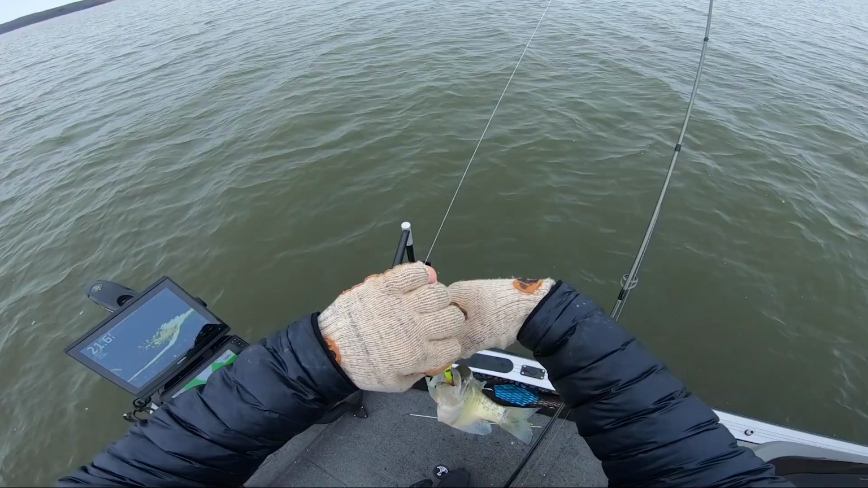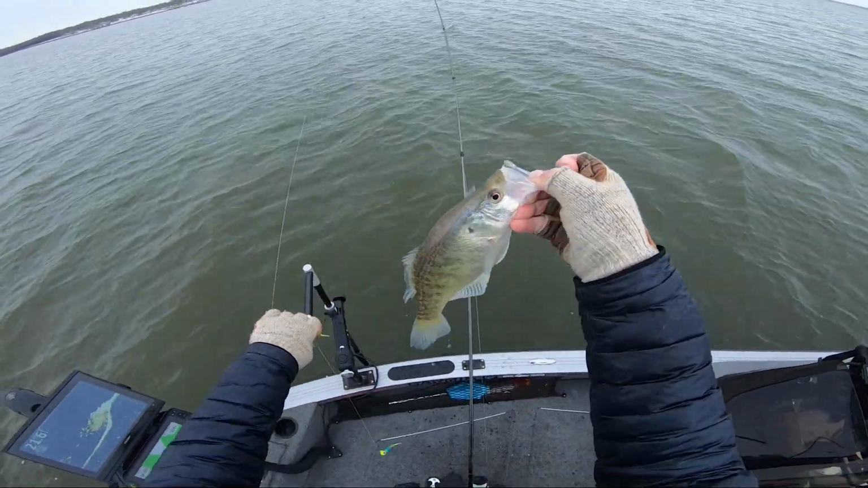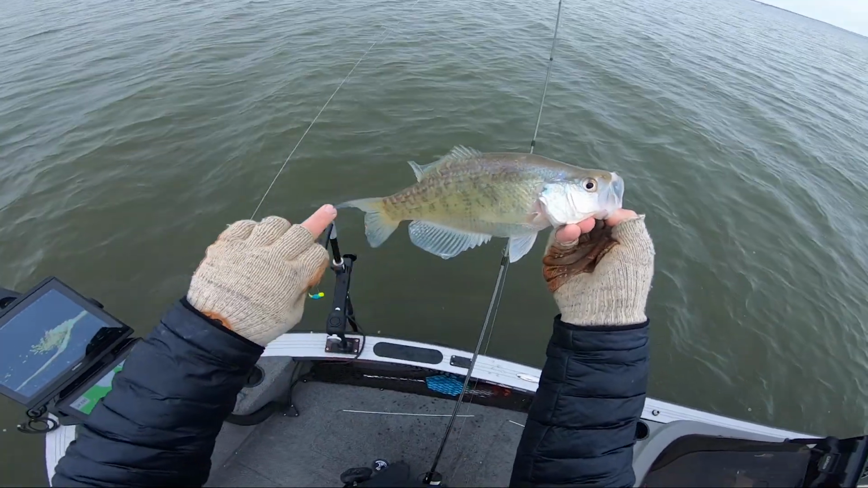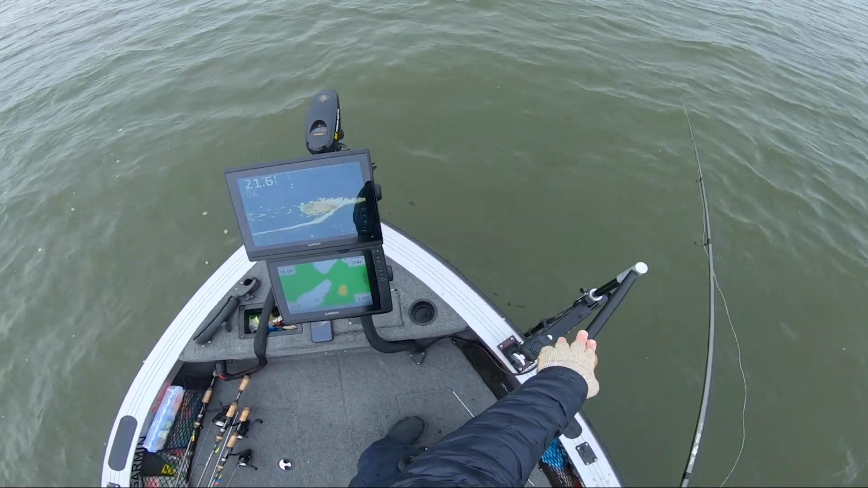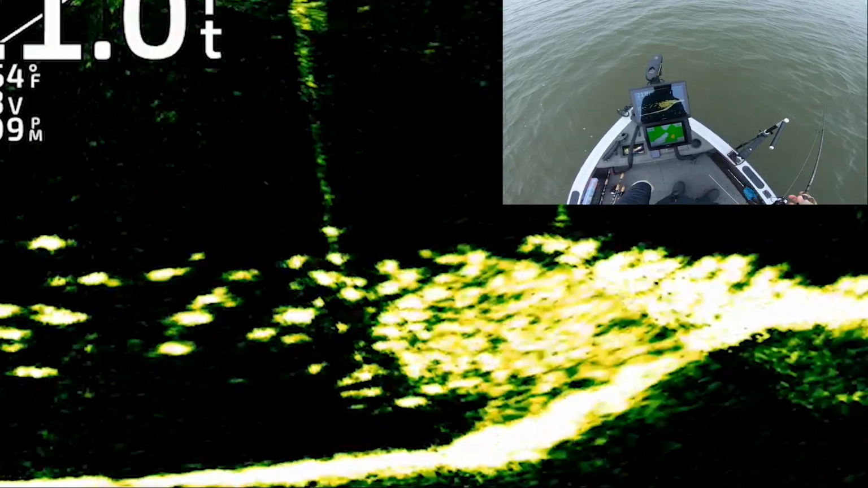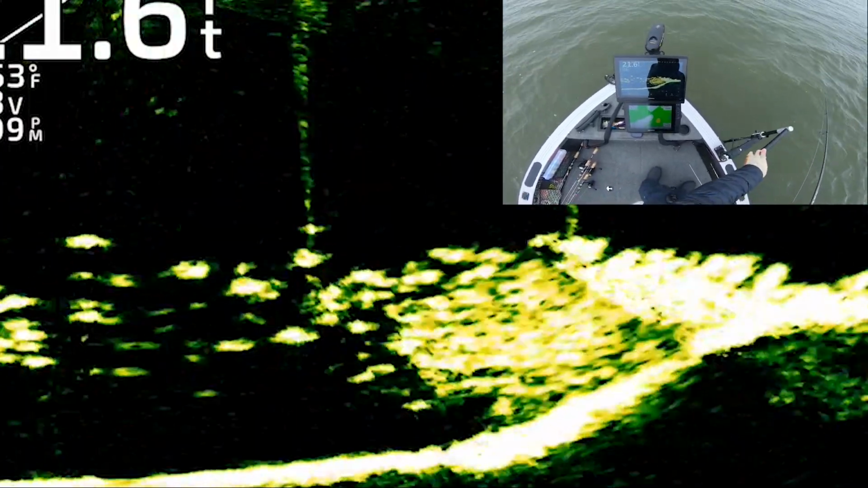That was kind of our average size this morning, 11.5 to 13. That's probably an 11-incher right there. Kind of a messed up dorsal fin. He's missing like the whole thing. But anyway, that's the program. It's either a dead stick bite or you slowly just pull it away from them and don't stop until they bite. But you have to gauge the mood of the fish.